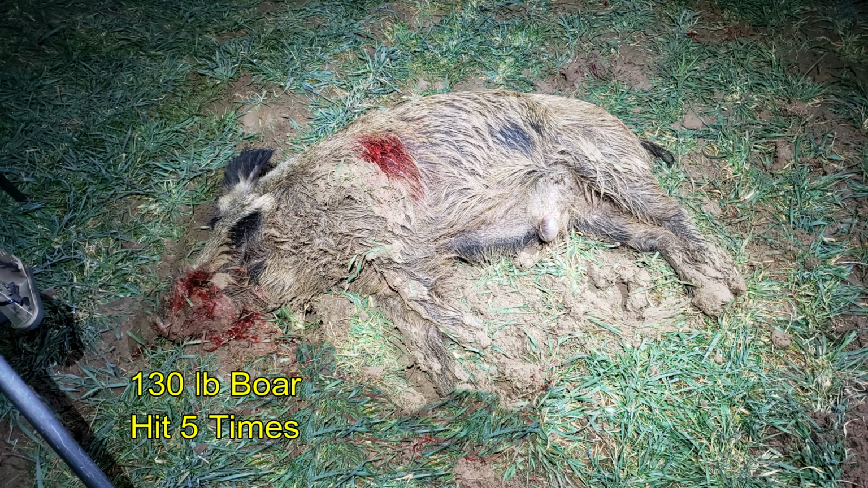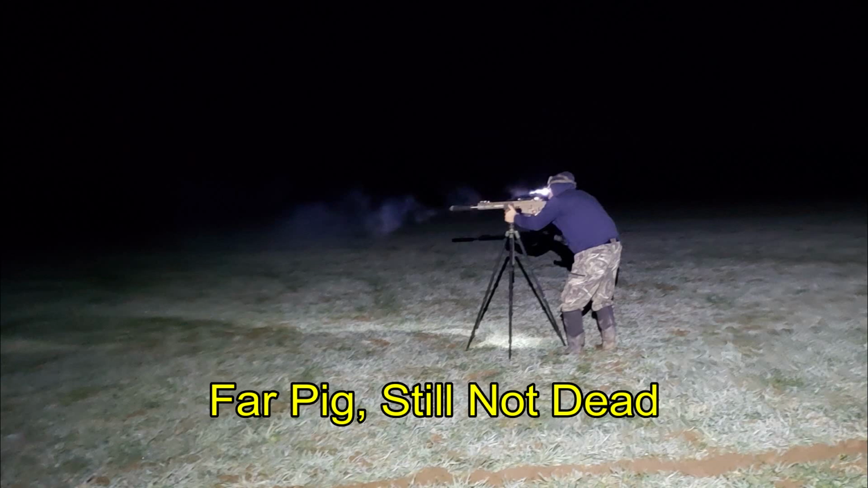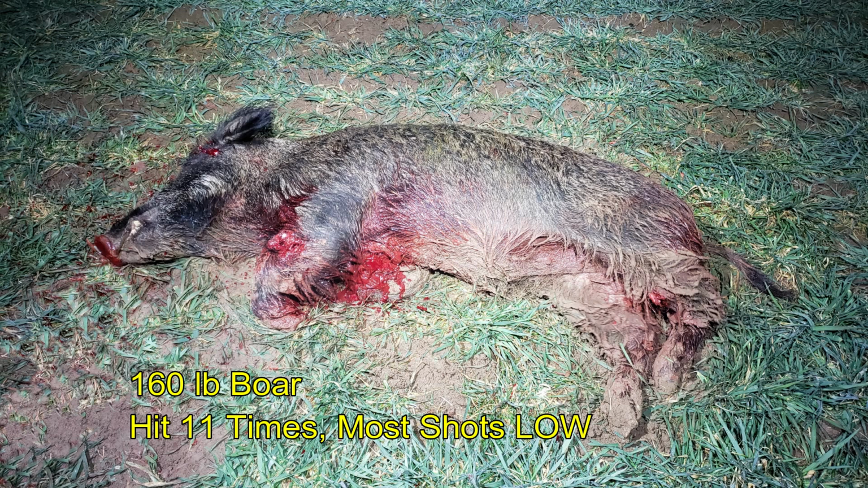The first hog came in at 130 pounds and was a boar. The second hog, when we headed towards it, started moving again, so Ben shoots it a last time. And it's a 160 pound boar, and it is just a mess.